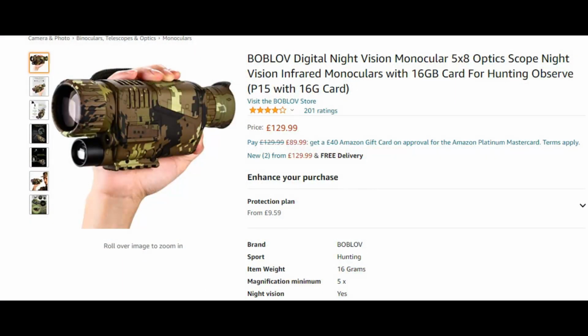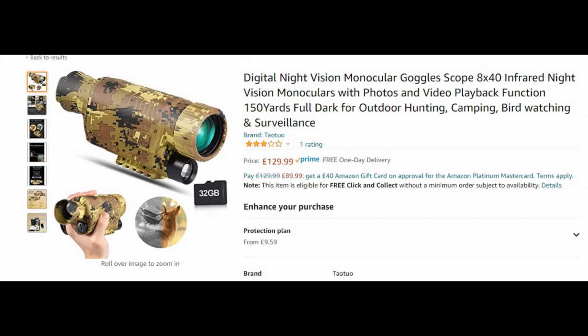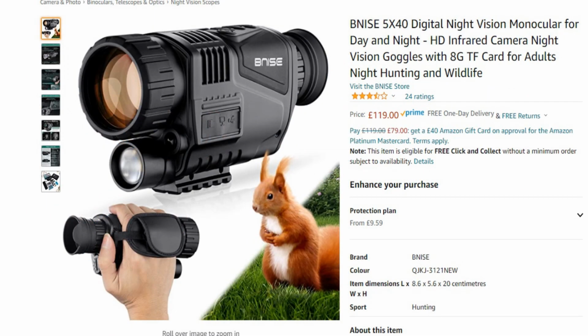I picked mine up from Amazon. It was on one of those price deals, but typically these sell for around about £130. Still under different makes. Mine's a BOBLOV, and a T2 and other makes. Just check out the deal because it seems that you get different capacity TF cards included. I got a 16 gig with mine, but some are now offering 32 gig. You may not be keen on the camouflage paint design, but fortunately it is available in just black.